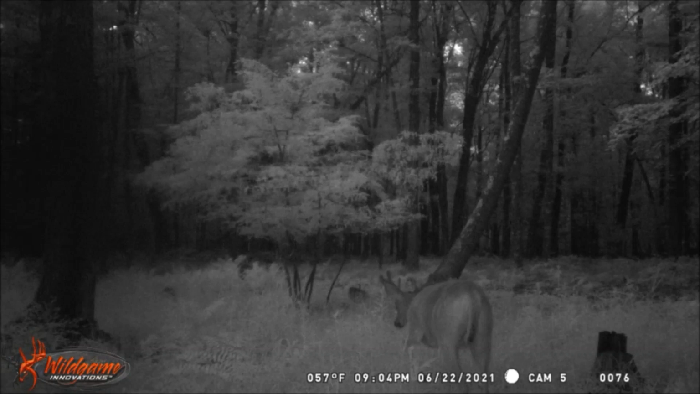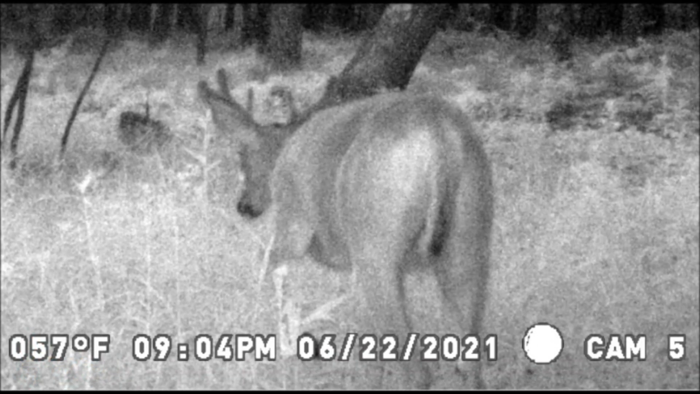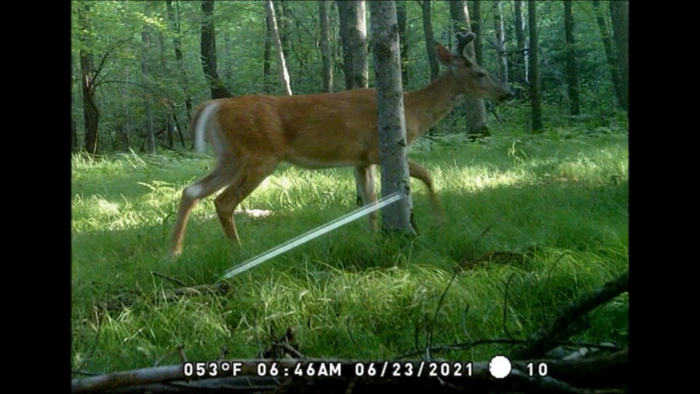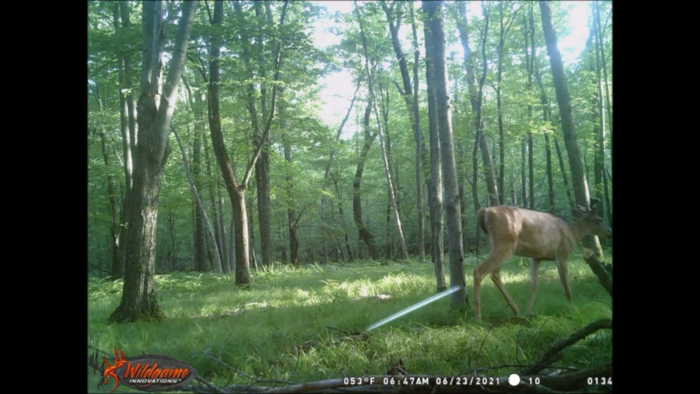About 40 minutes after the ghost buck appearance, at 9:04 p.m., it looks like our local 6-point buck comes into the food plot from the southeast trail. Early the next morning at 6:46 a.m. on the 23rd, our resident 6-pointer is on the move. He's on the trail east of the food plot. My educated guess is he spent the night in the swamp sanctuary area just south of the food plot. The evidence is starting to add up that this just might be the core area of his home range.